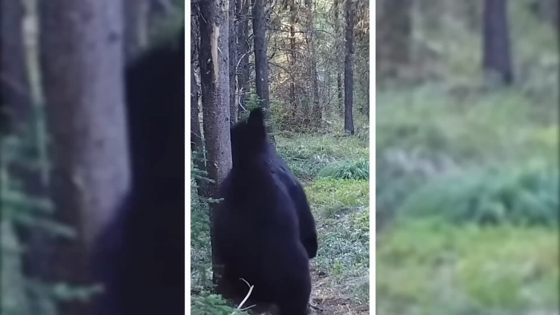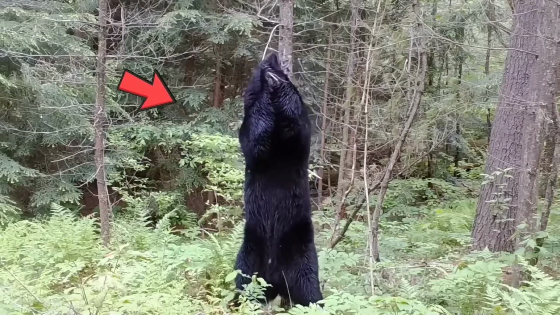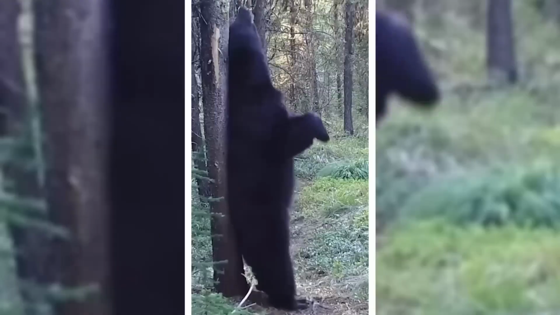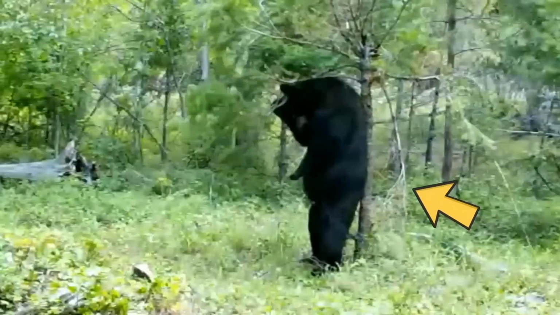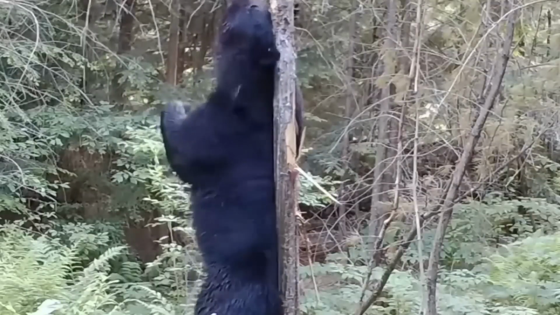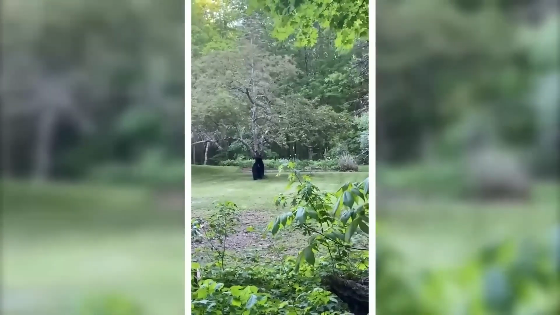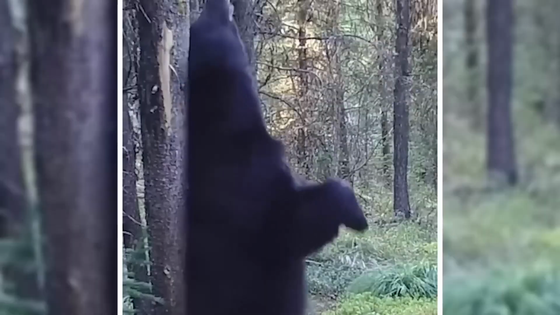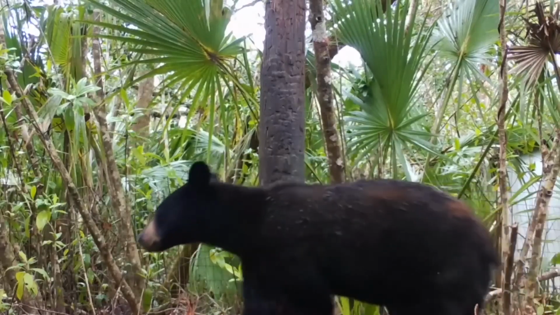This video is incredible. Captured in the heart of the forest, as the video begins, we see the bear scratching himself on a tree in the forest. The bear is completely oblivious to the camera, and he continues to go about his business, rubbing and scratching against the tree trunk. The bear is a magnificent creature, and as he scratches, we can see just how powerful and muscular he is. His fur ruffles and his muscles flex with each movement, and it's truly awe-inspiring to see him in his natural habitat, going about his daily routine.